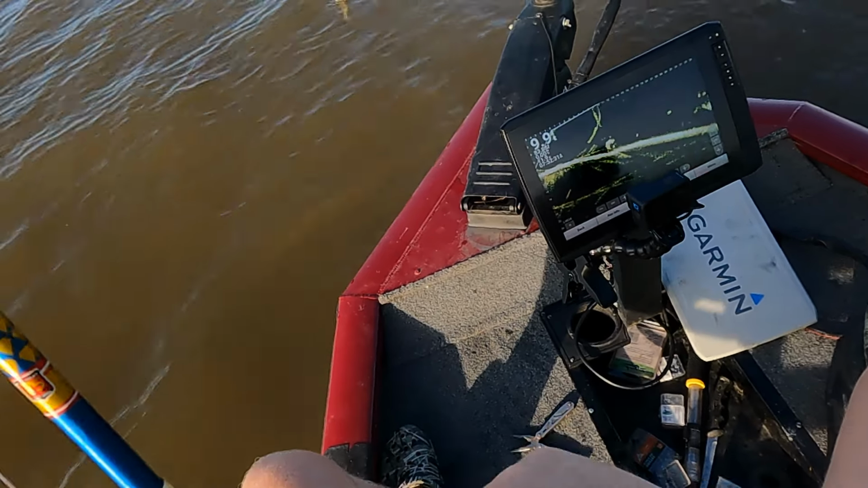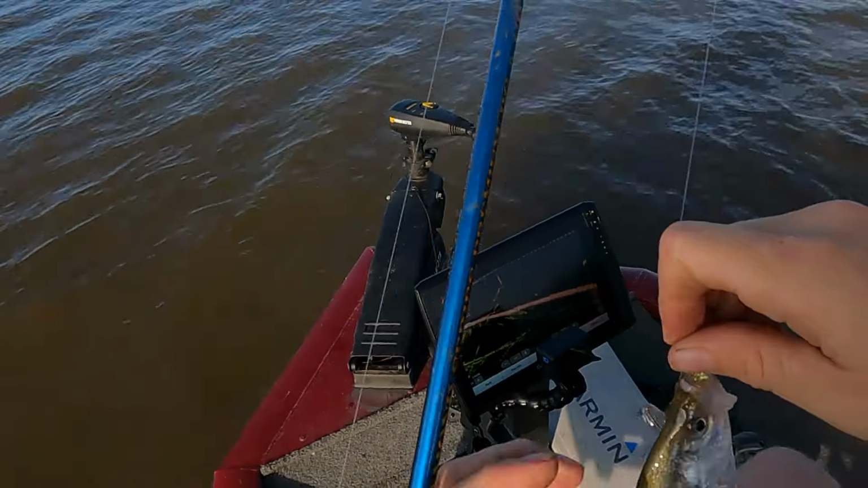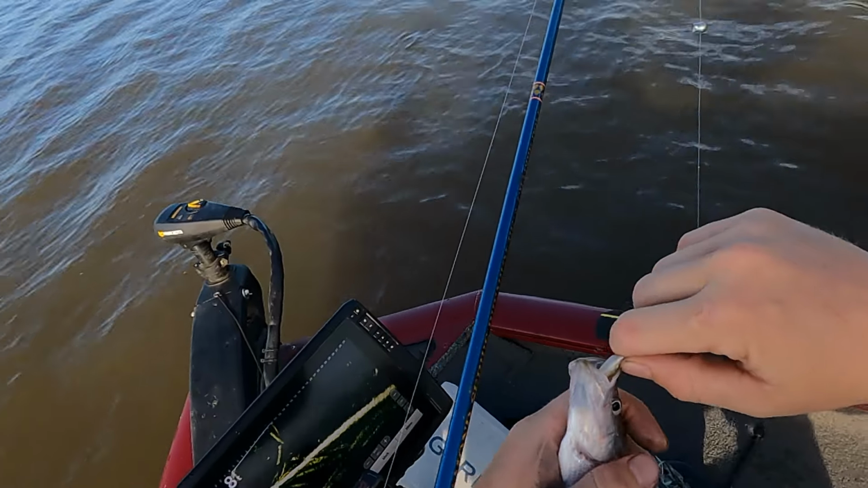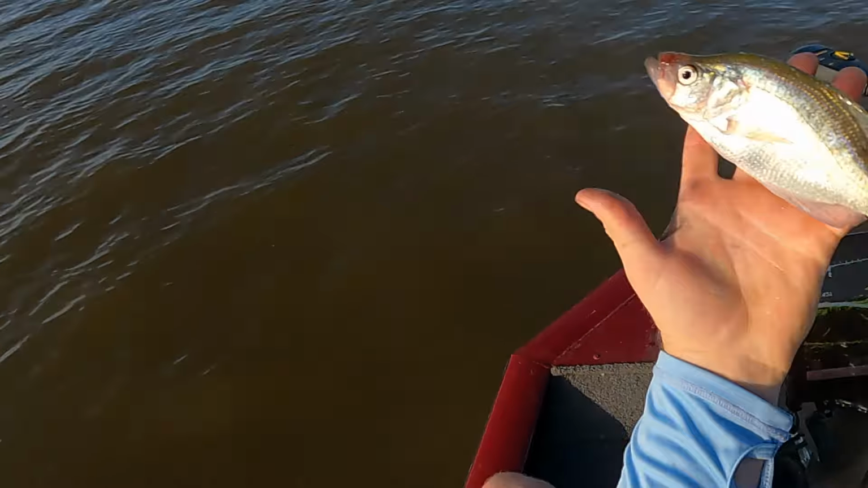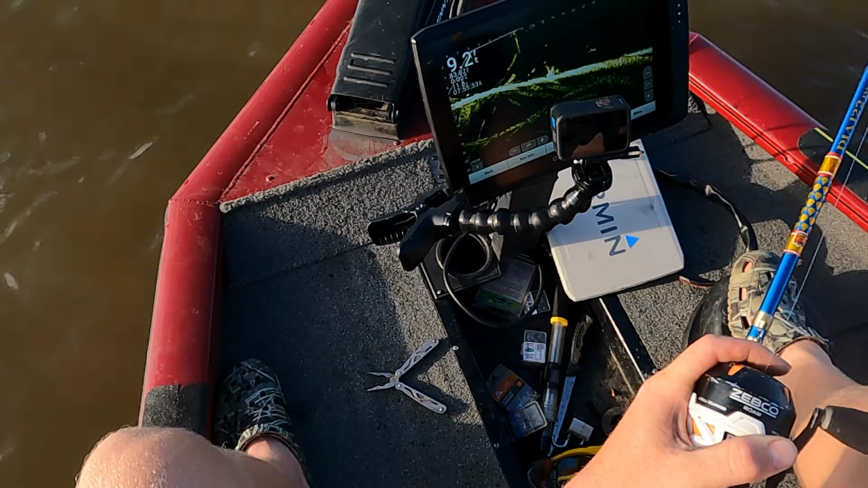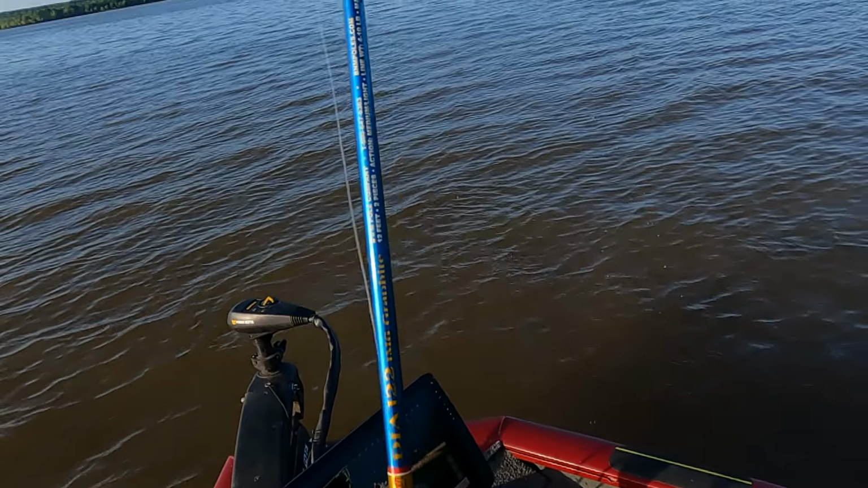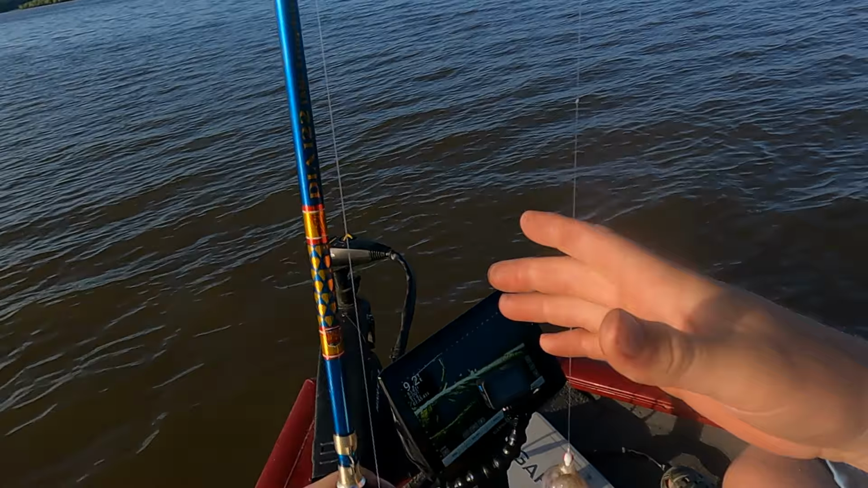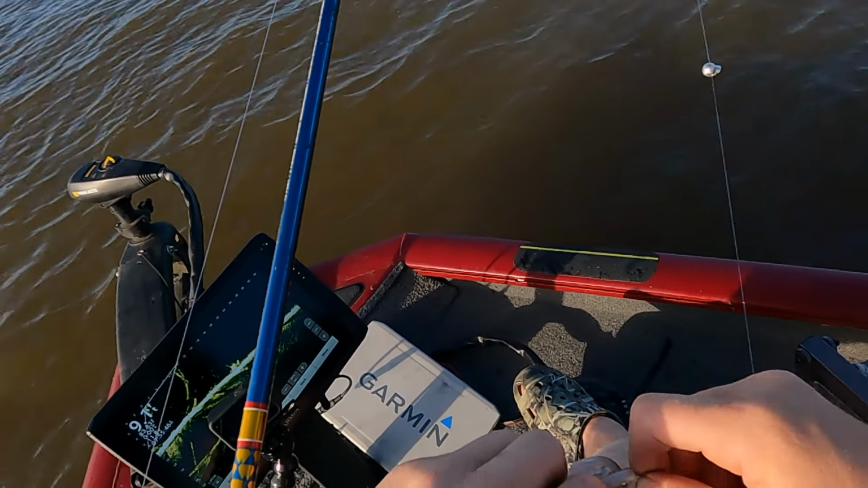There we go. Little old bitty guy. Come on now. Where's your big buddy down there? I see him. Go tell him to hit me. Ow! Stop. Fin the dog out of me. There you go, little bitty guy. Yeah. Little bitty tiny guy again. A little bit bigger than the last one. All right, need your big boys to start biting. Tell your big friends.